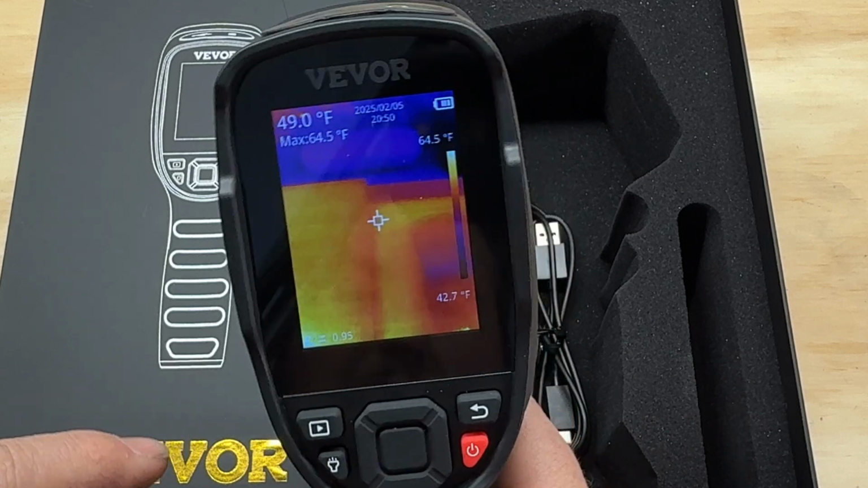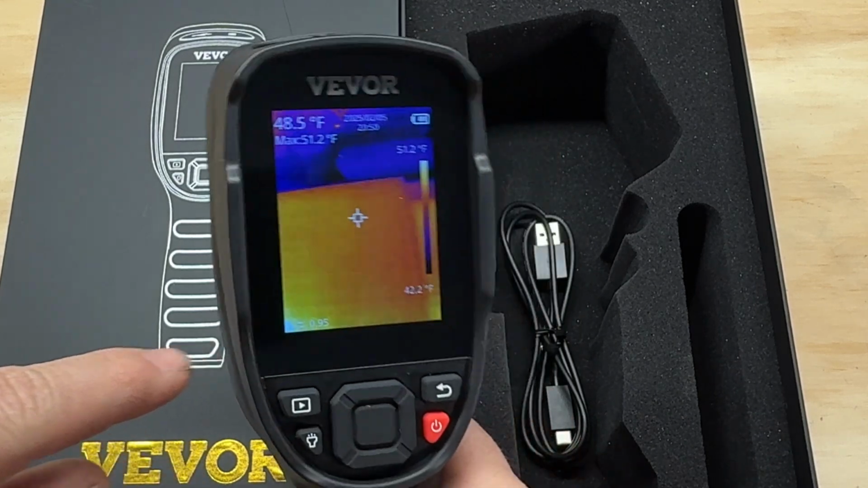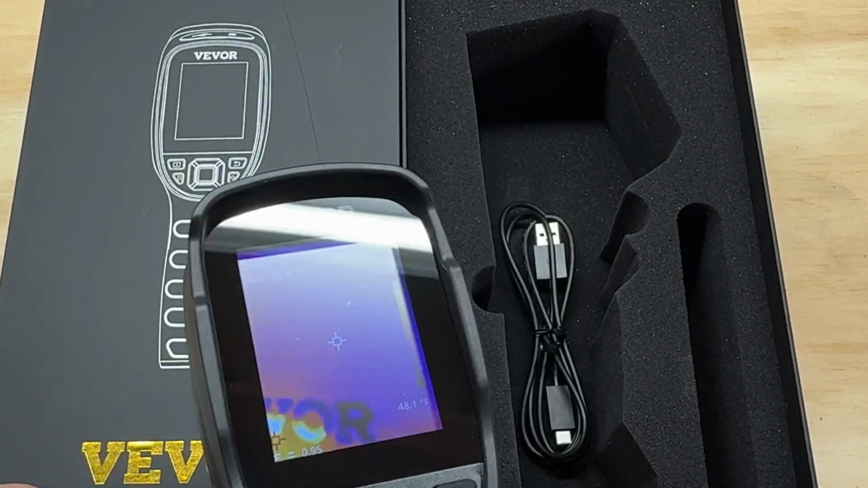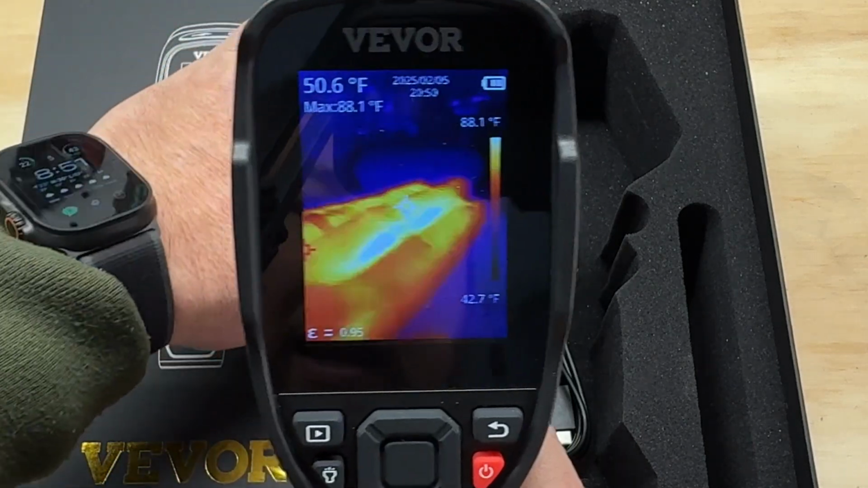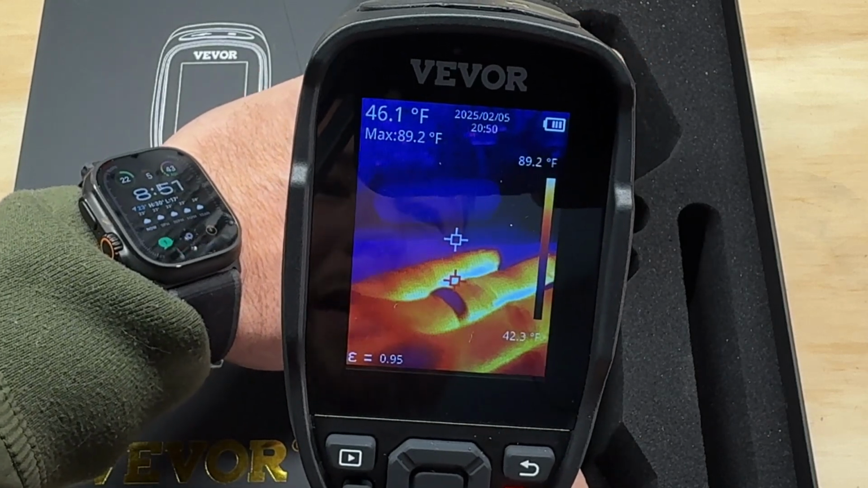So you can see now, it's hard to see. Come on. I have a hot spot here. I don't know. But yeah, here, let's put my hand in there. So you see that red one? That's going to point to the hottest spot on the image.